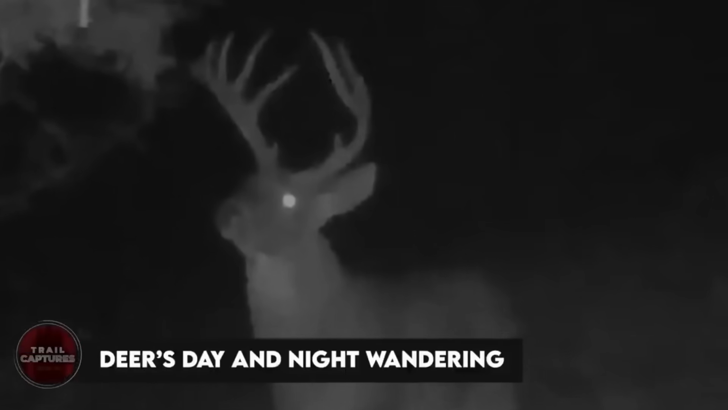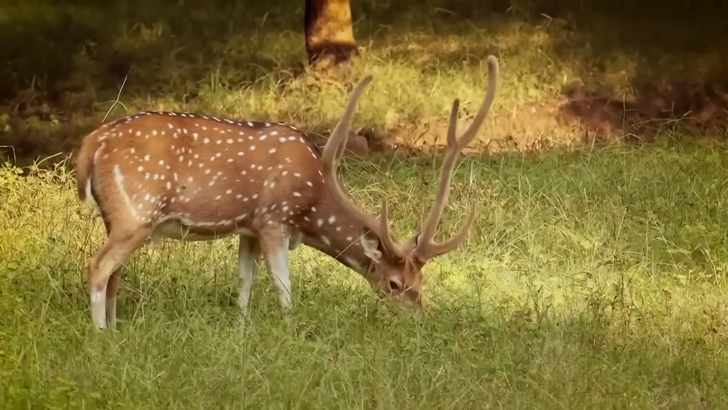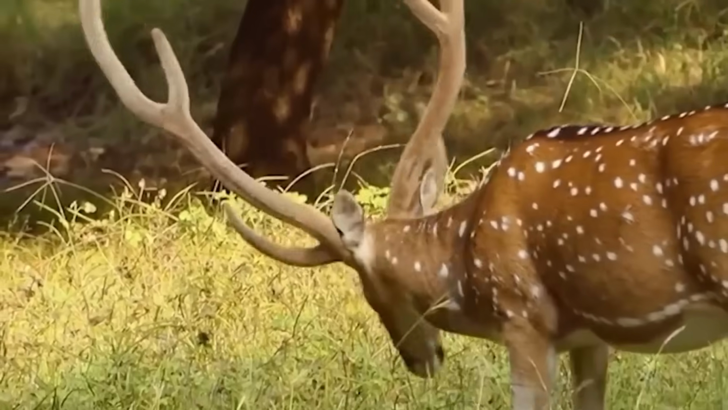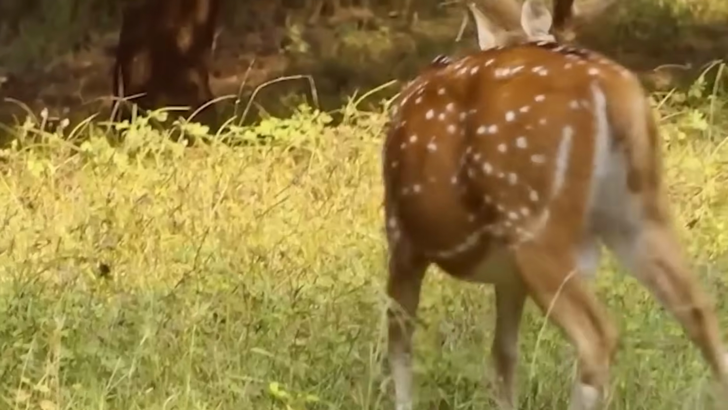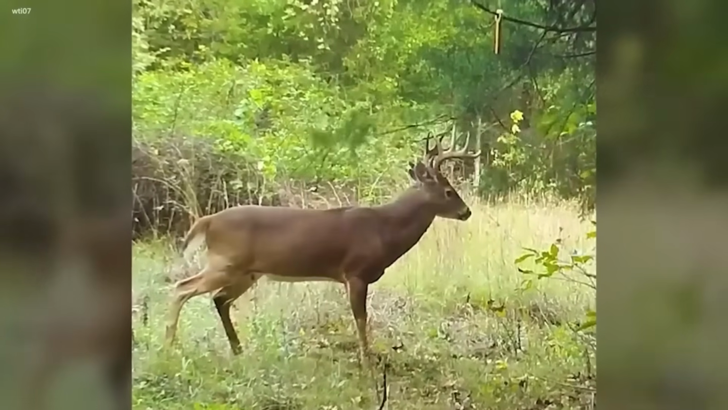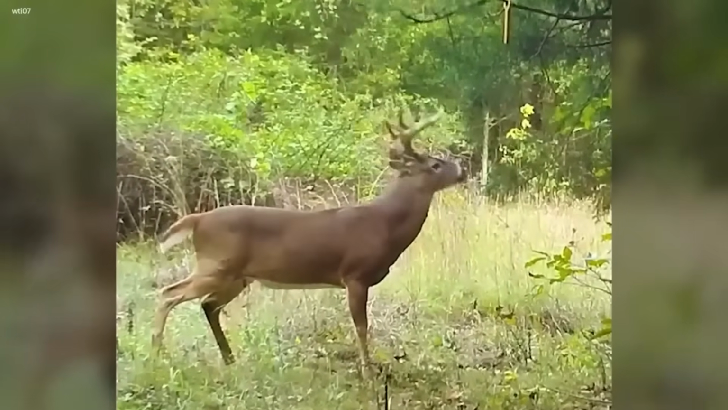Deer's day and night, wandering. Once upon a time, in a big wild forest, there was a graceful deer. This deer, a beautiful animal with soft brown fur and gentle eyes, wandered the woods day and night. Every morning it would wake up to the cheerful songs of chirping birds and the warm beams of the sun.